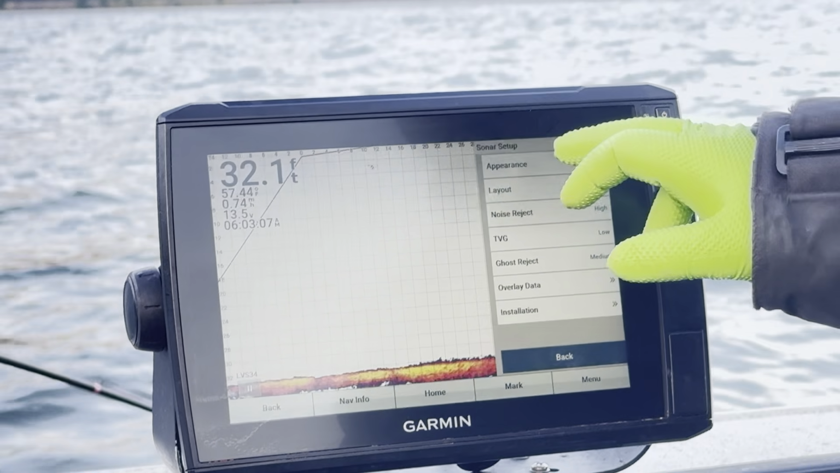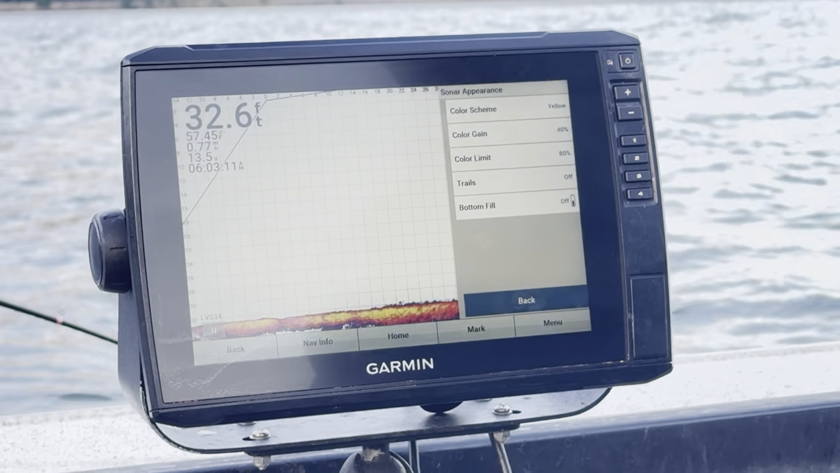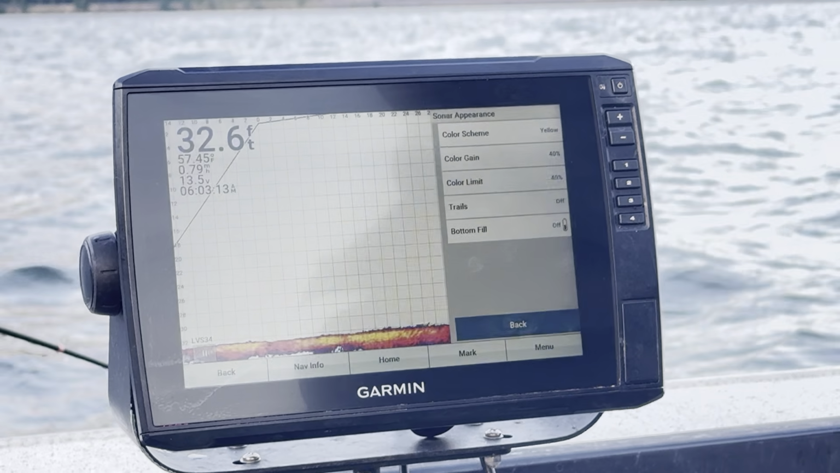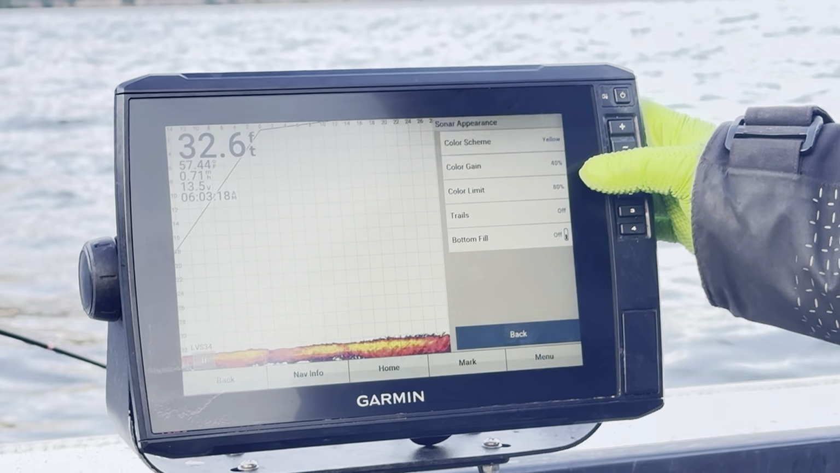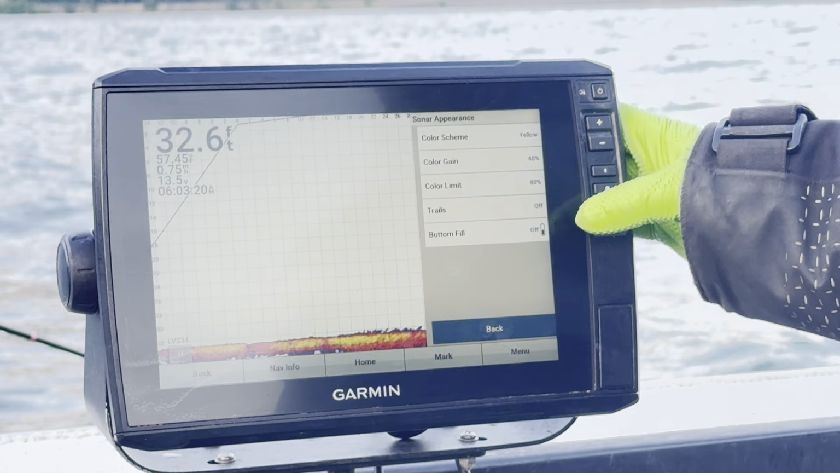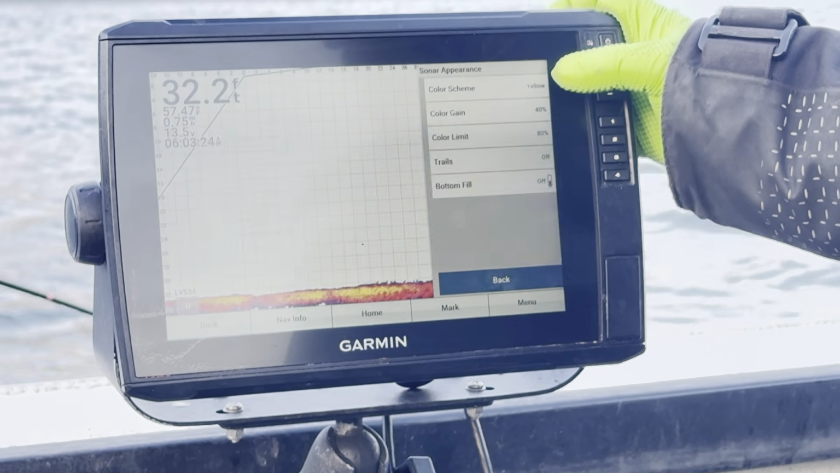And let's see here, if we go into appearance mode, this is where I can find my color scheme. Now I have my color gain set at 40%. I have my color limit set at 80%, and then my color scheme I have set on yellow.